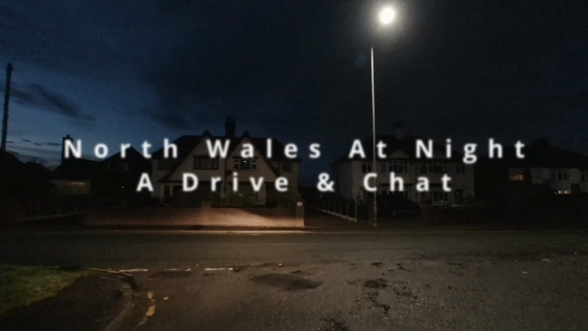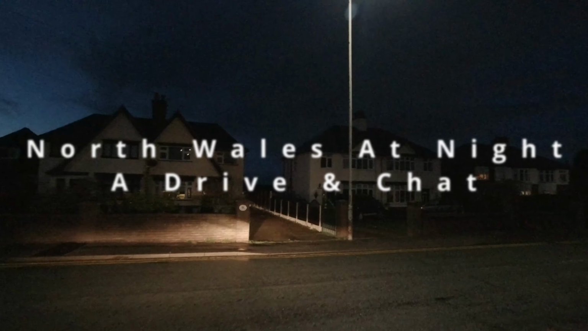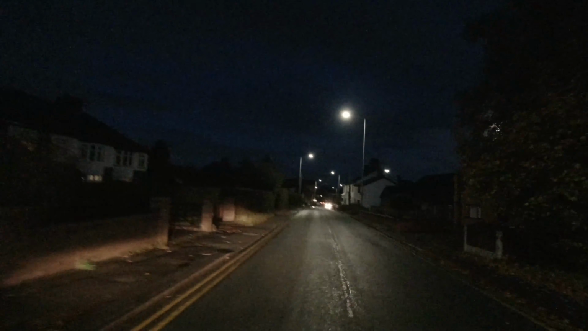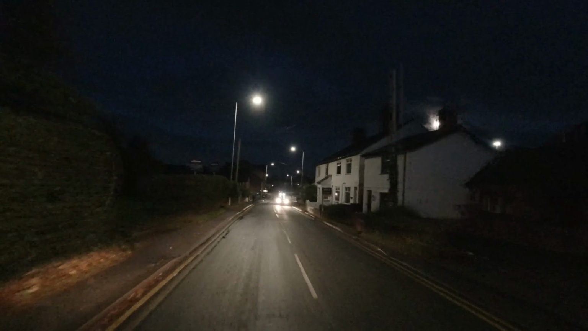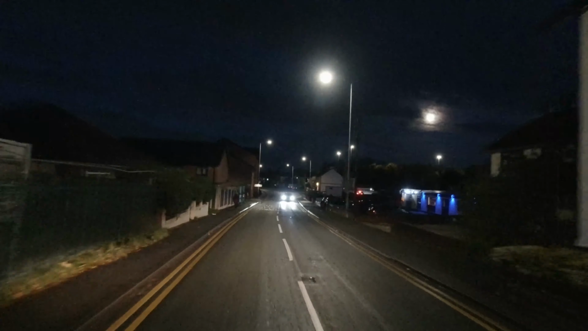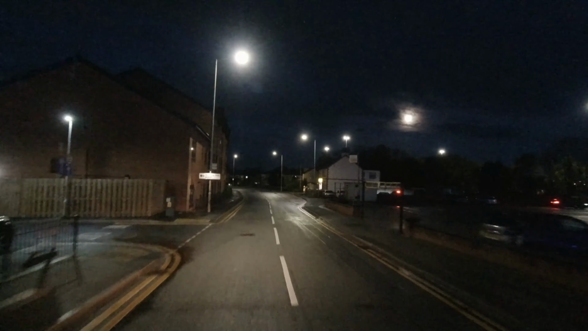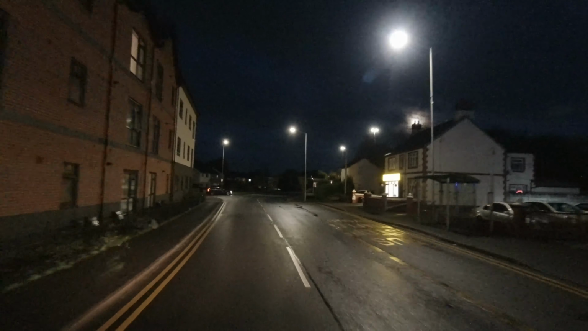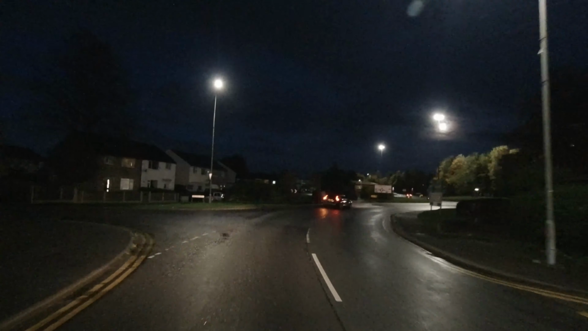Okay guys, hopefully this will come out. I just thought I'd do a little evening drive around some areas of North Wales in the United Kingdom. This is the county of Flintshire, and we're coming down from the Buckley area heading into Ewloe in North Wales. Might be a few expats who recognise this area.